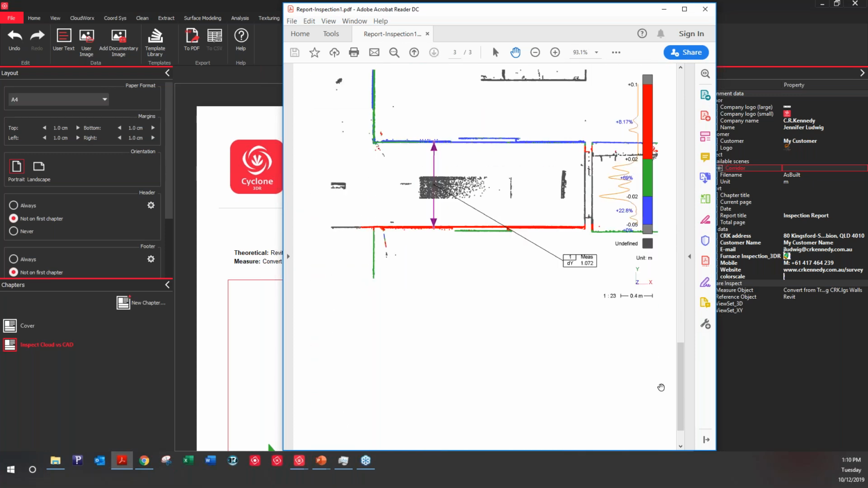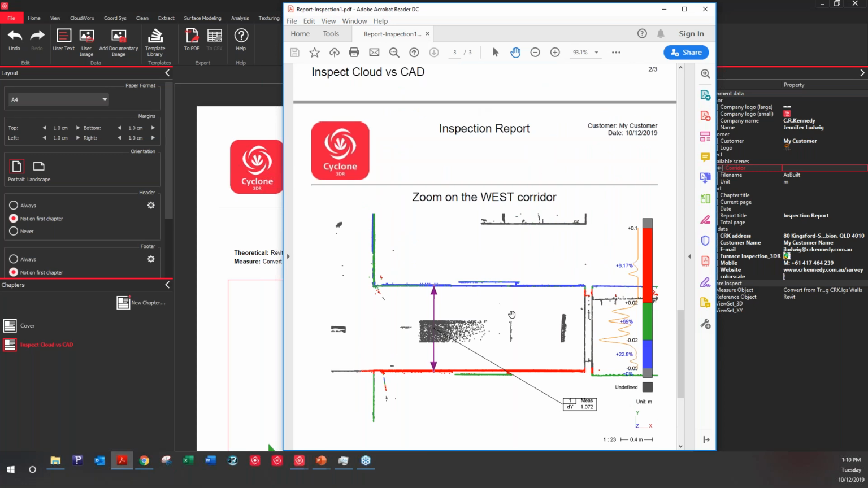So it's super easy to have your result ready in a few clicks, and even personalize your report to have really something that corresponds to what you need. And that's the end of this workflow from import to deliverable.